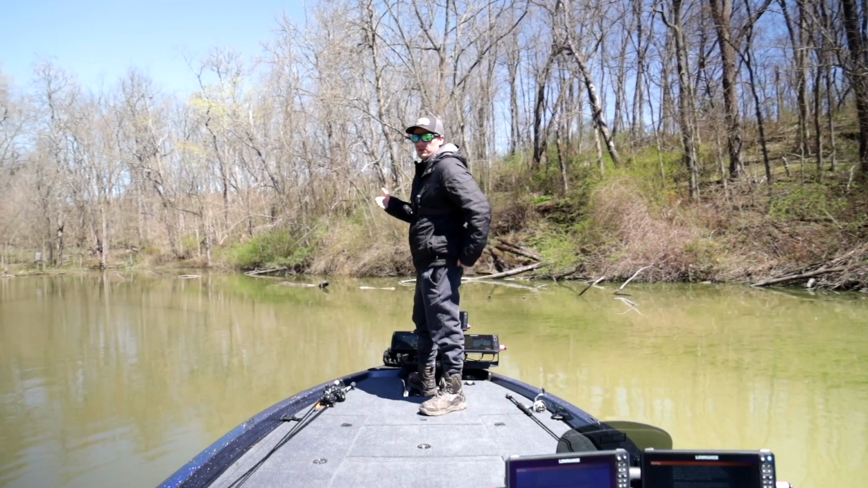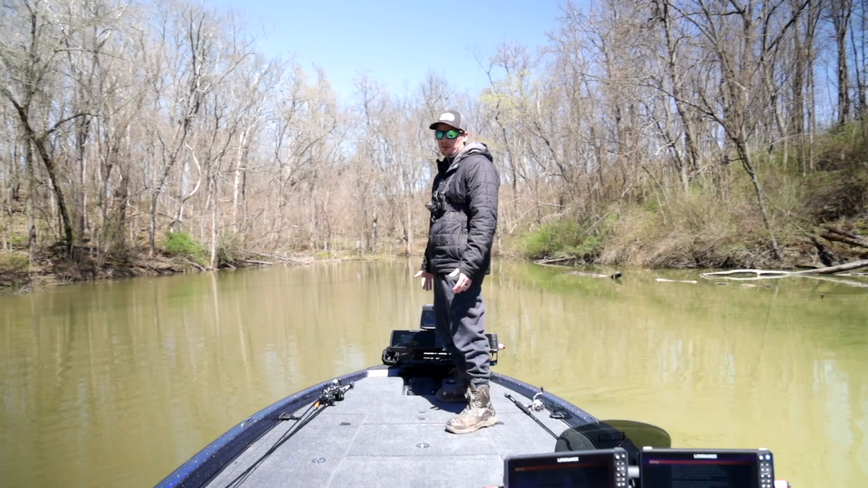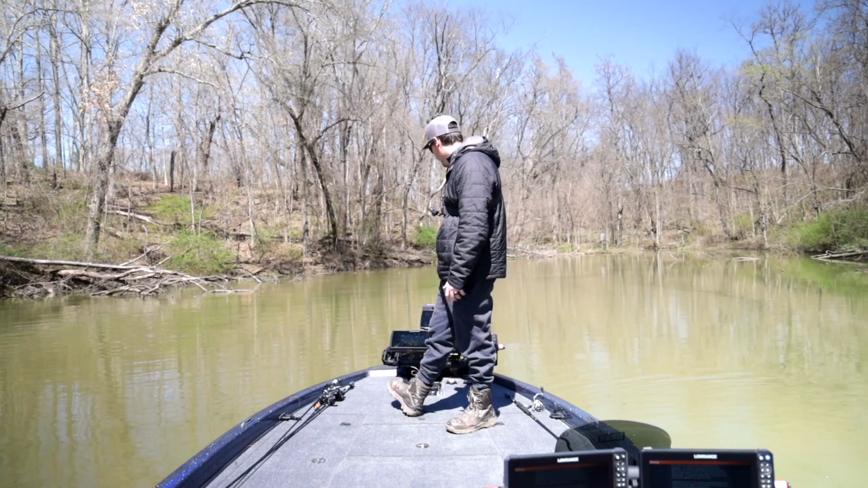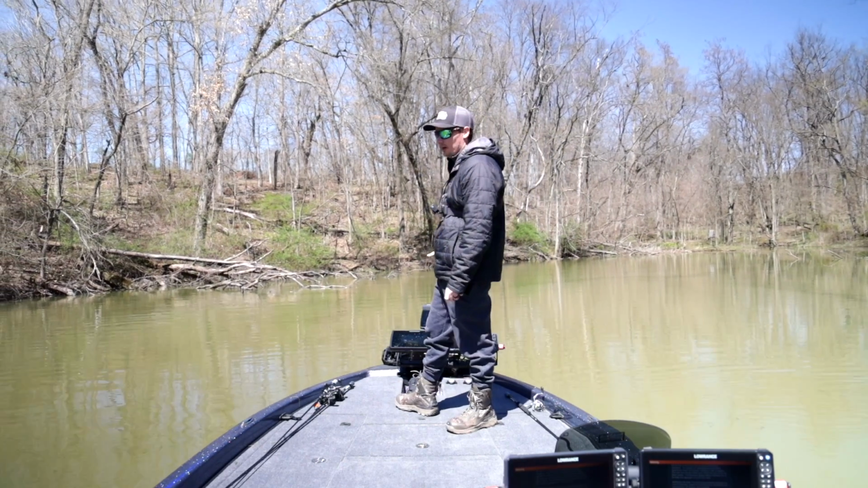Today we're going to be talking about the best settings for your Livescope Plus unit. So we just got my new boat here and I have a Garmin 126 SV, something like that. And I have it hooked up to the LVS34 transducer. So I have the Livescope Plus now.